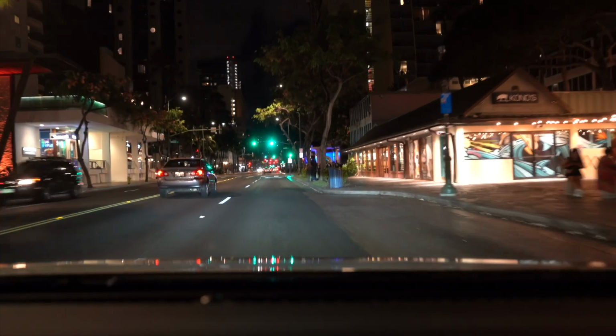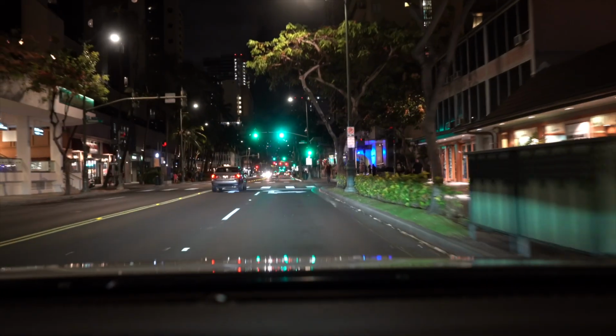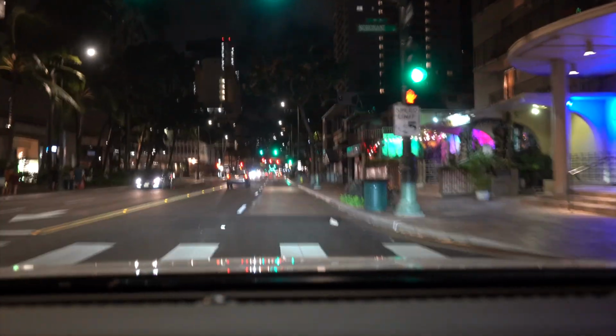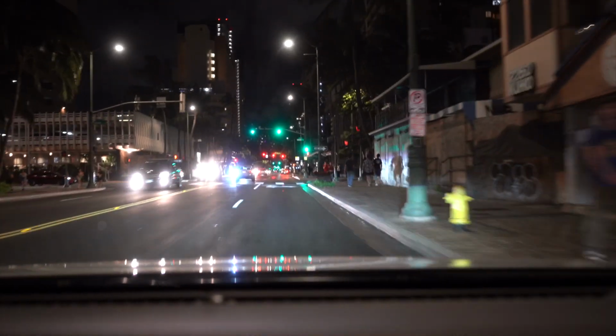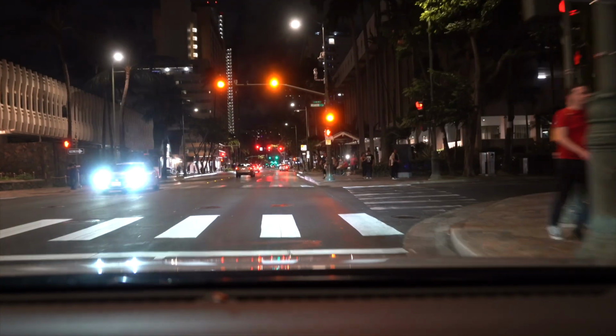Looks like some bar to the right hand side. So there are bars and some restaurants still open this late at night, but they're not on the main strip. They're near the street that I'm on right now.